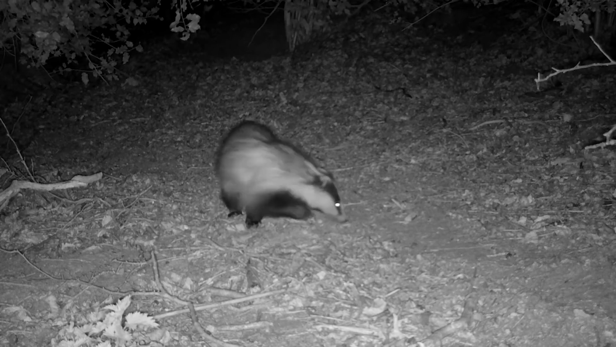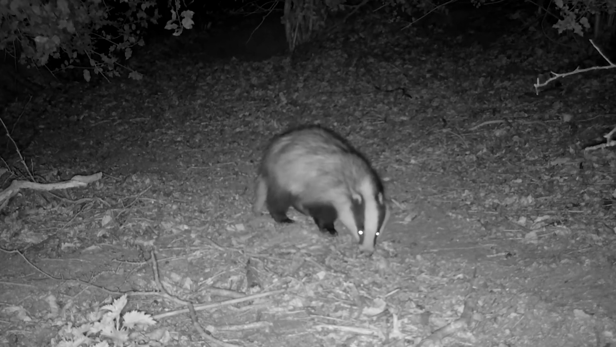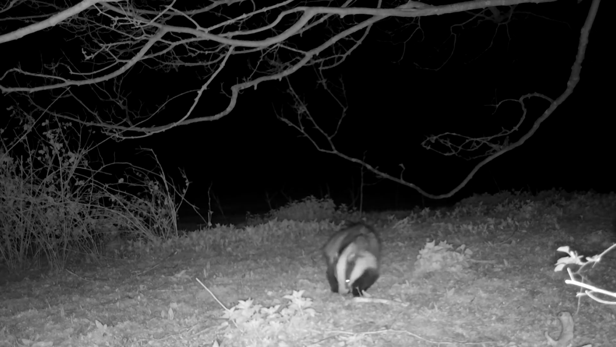They're short, stocky, powerful animals that live in underground setts which can extend for well over 50 metres. They're part of the mustelid family, which also includes weasels, stoats, pine martens and otters, and their range extends from Britain across Europe and all the way to the Middle East.